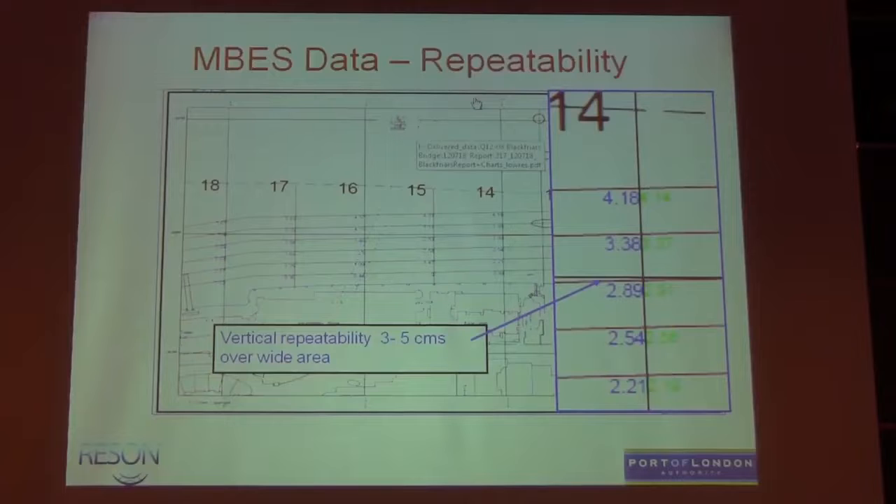So I was talking about repeatability and accuracy. One of the 28 separate deliverables we have to produce for the Environment Agency out of this survey is really looking at the repeatability. They asked us to extract point data from the 100% multi-beam coverage. The indications were that where we believe this area is relatively stable, there was maybe 2, 3, 4 to 5 centimetres